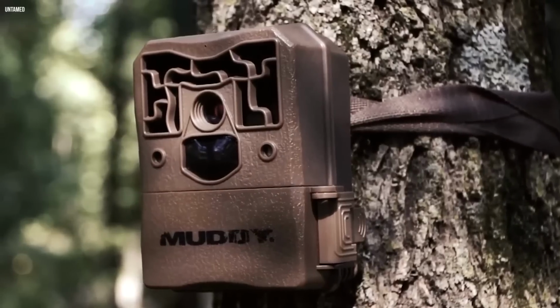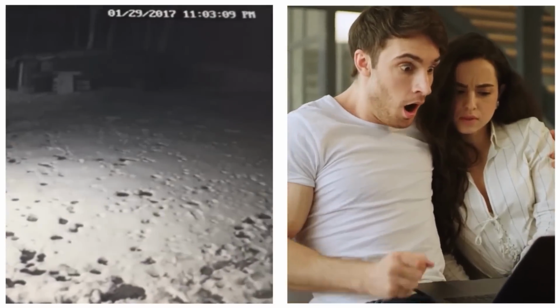Humanoid disappears. In this spine-chilling trail camera footage, a mysterious humanoid creature with glowing white eyes and elongated limbs appears, sending shivers down viewers' spines. The eerie figure lingers in the distance before vanishing into thin air, leaving behind an unexplained and unsettling mystery. Is it a ghostly apparition or a trick of light? The enigmatic encounter continues to baffle and haunt those who dare to watch it.